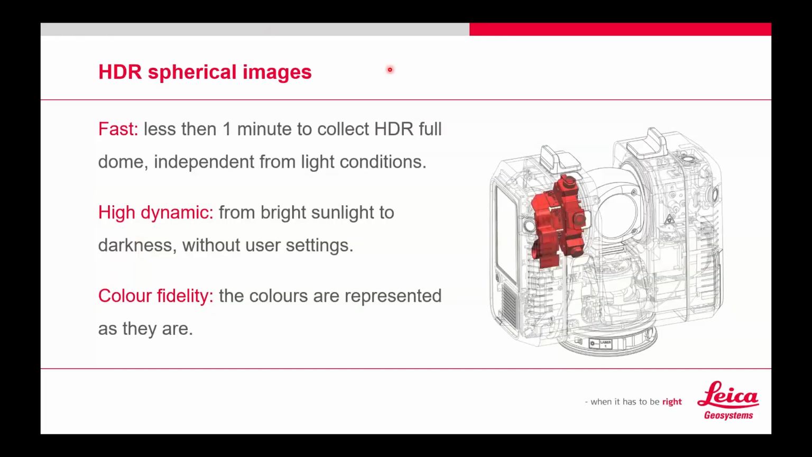Let's talk really quick about the spherical images. What we're seeing here on the screen is a spec or a diagram of the RTC360 and its insides. The area modeled in orange is the HDR cameras. It takes 1 minute to collect a full HDR dome, independent from light conditions.